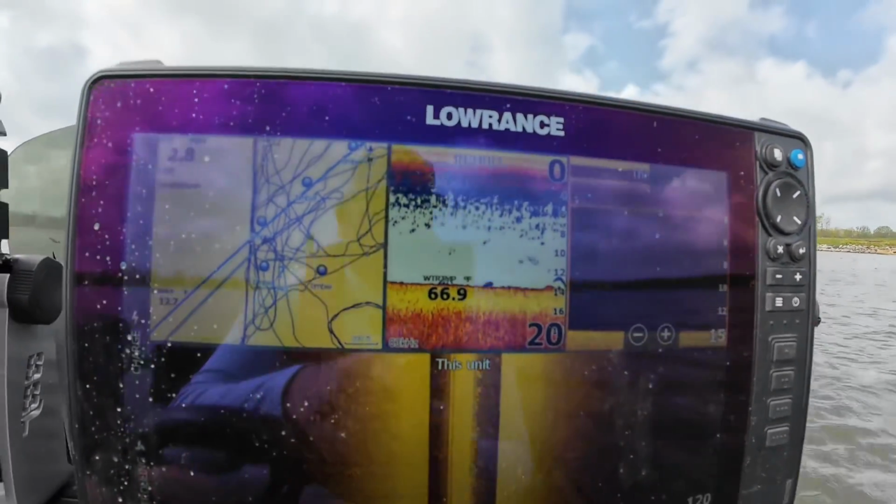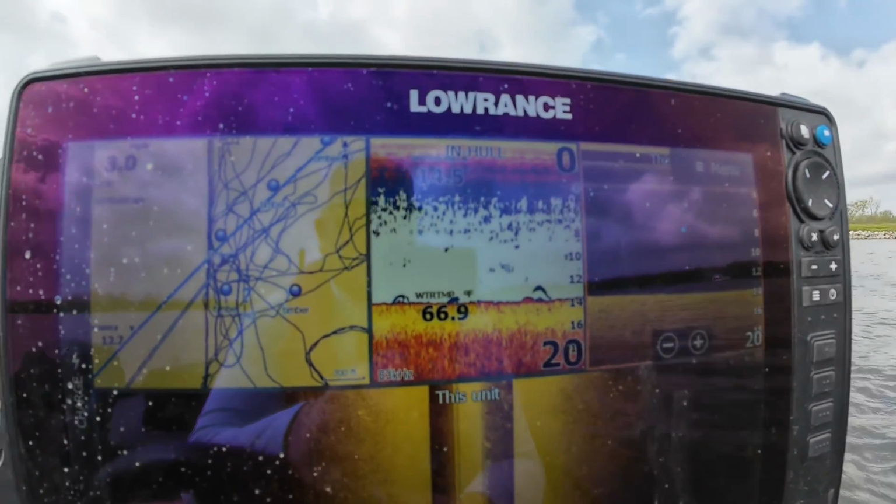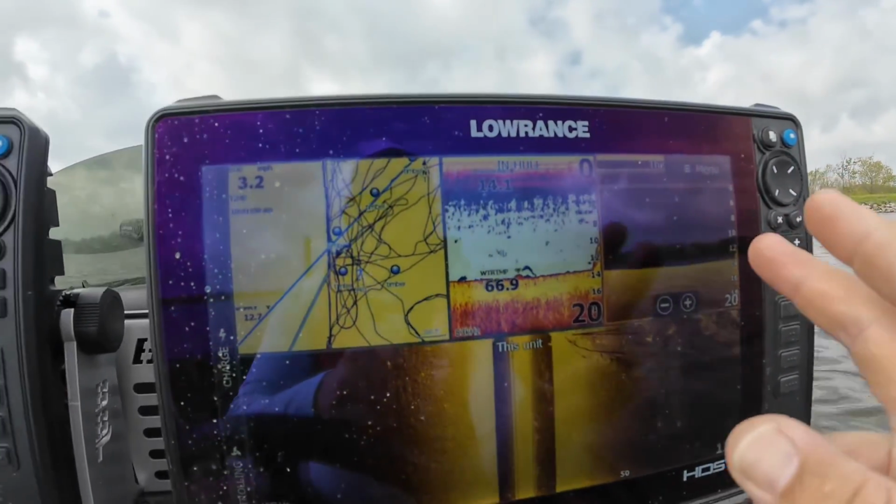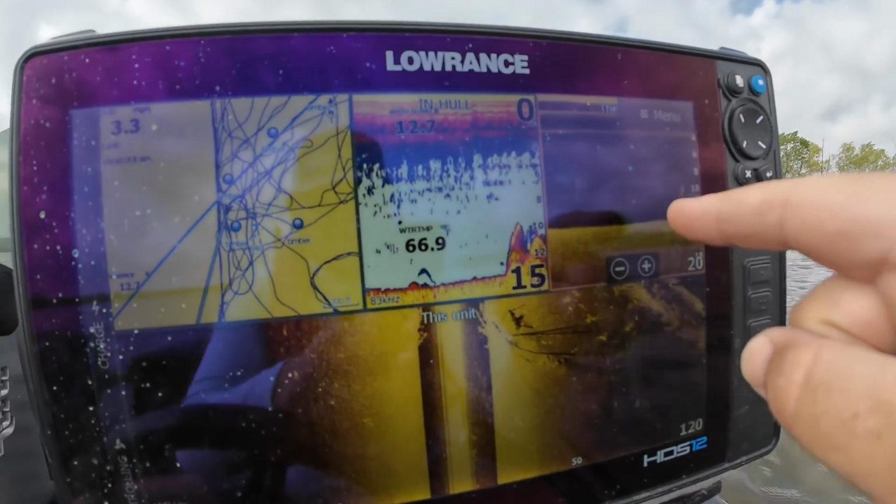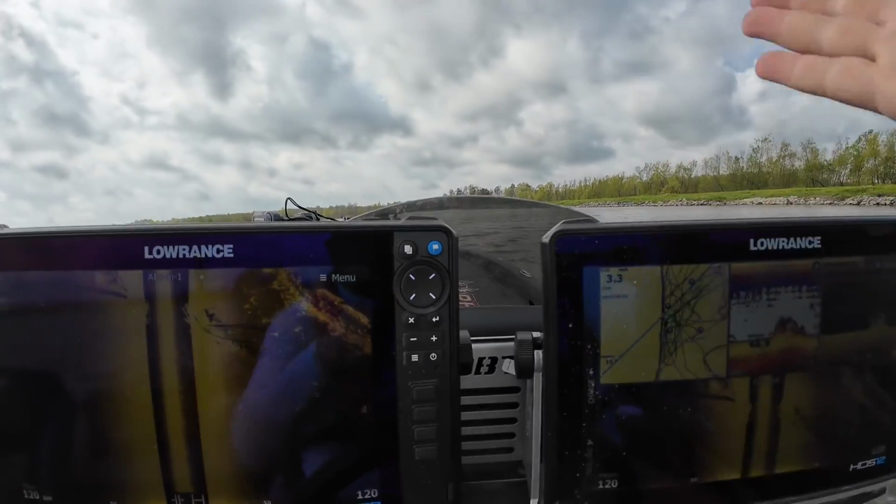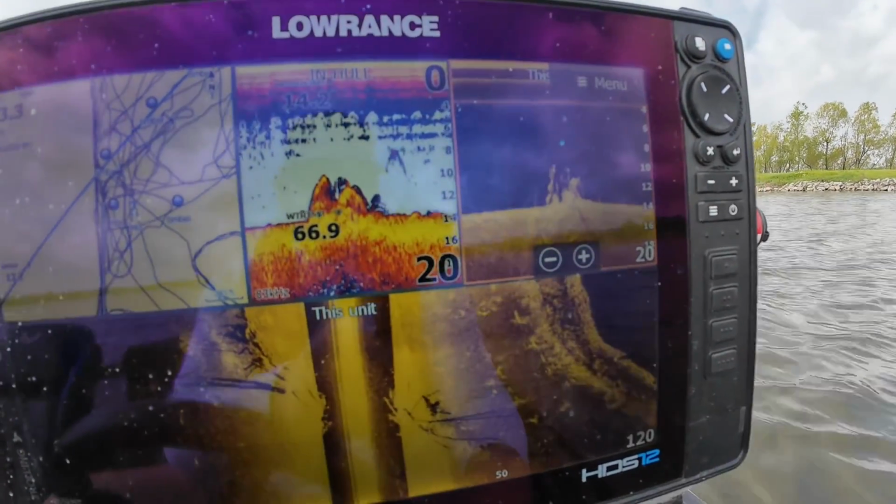The main reason why I really like 2D sonar still is because you can't always pay attention to one screen, right? You're just not going to be able to always keep your eye on downscan, and sometimes you gotta look where you're going, make sure you're not running into somebody else's boat or a log or something.